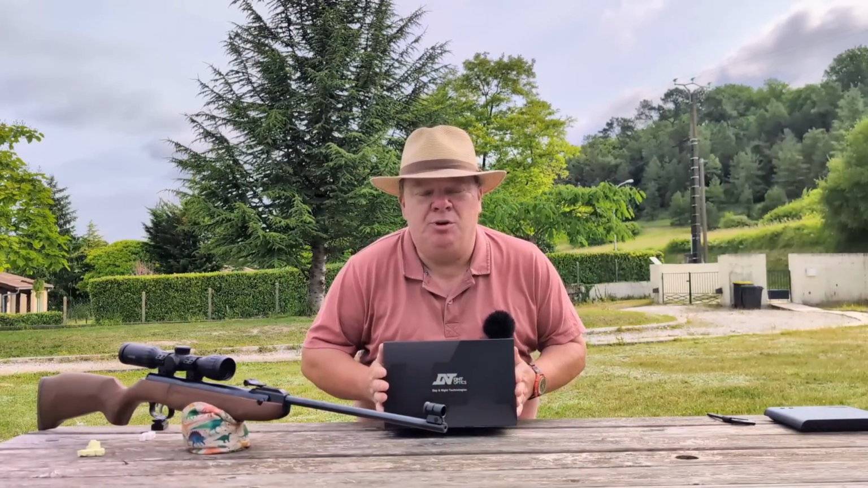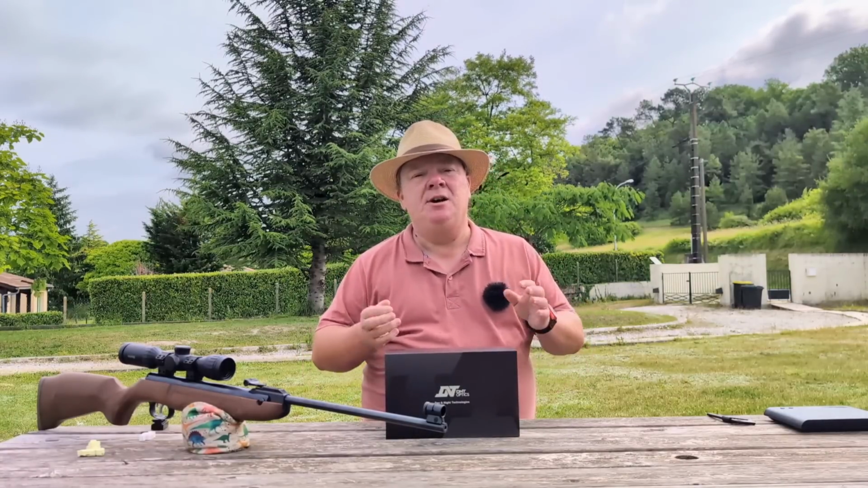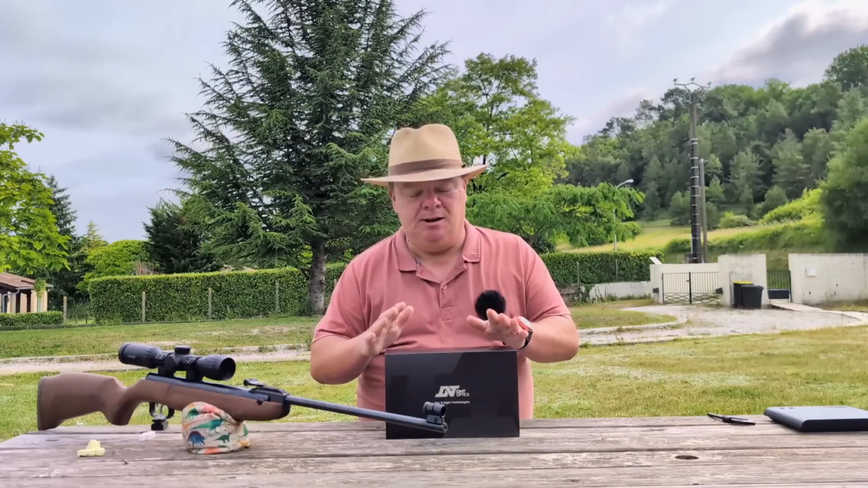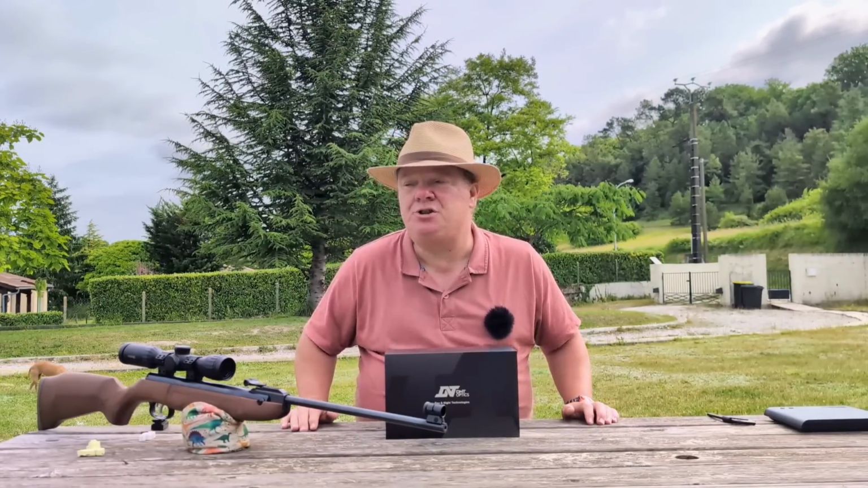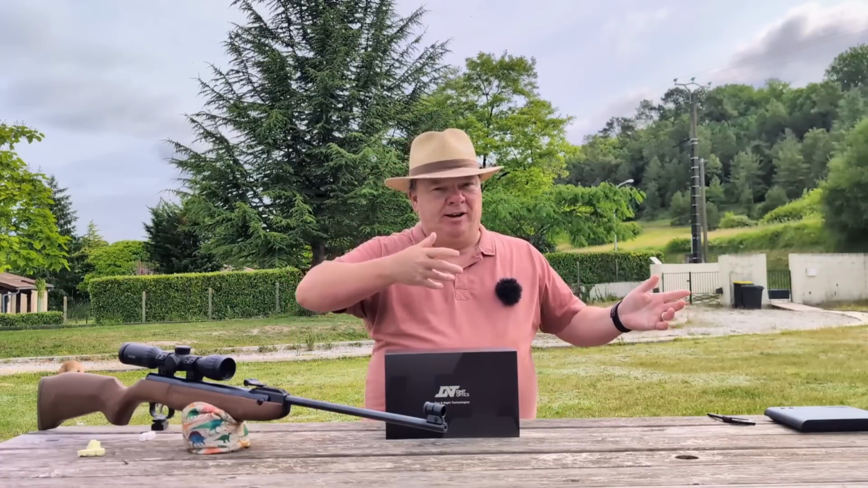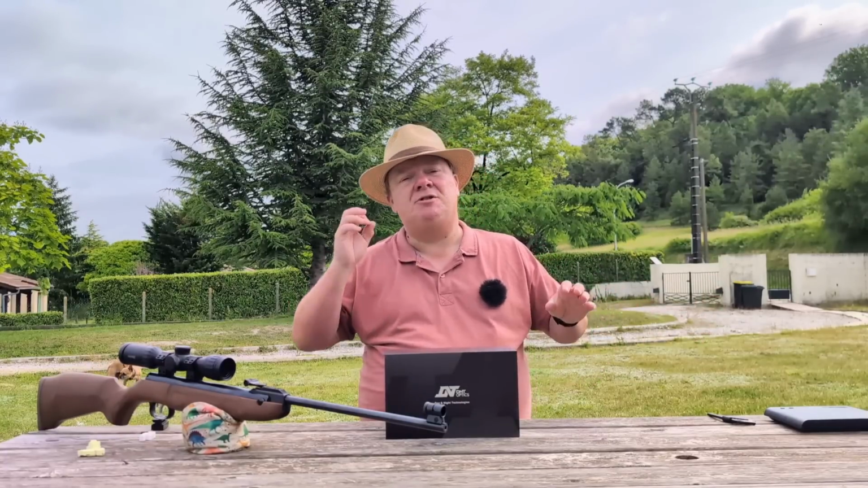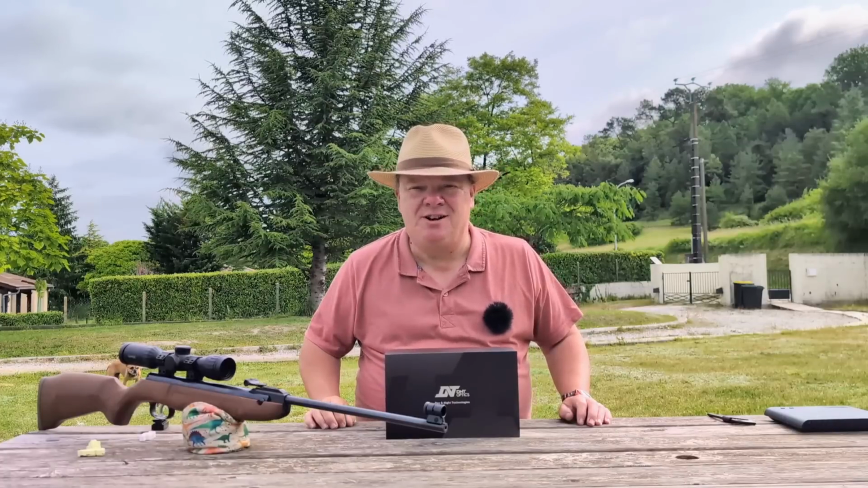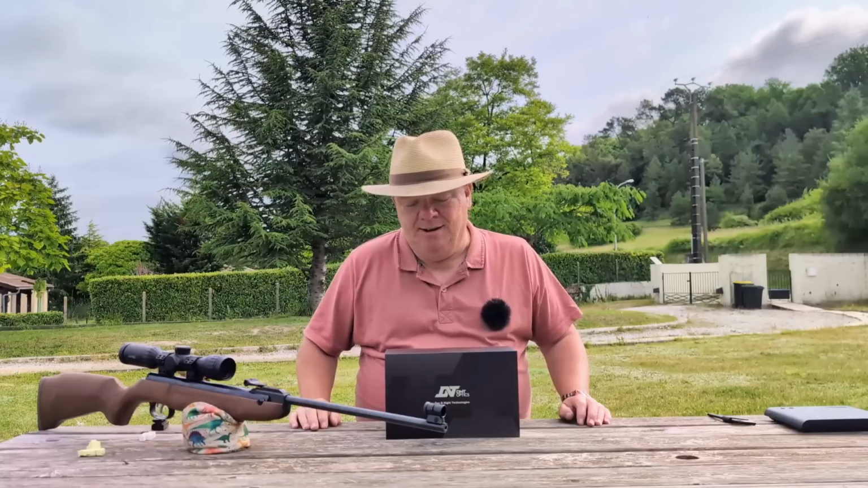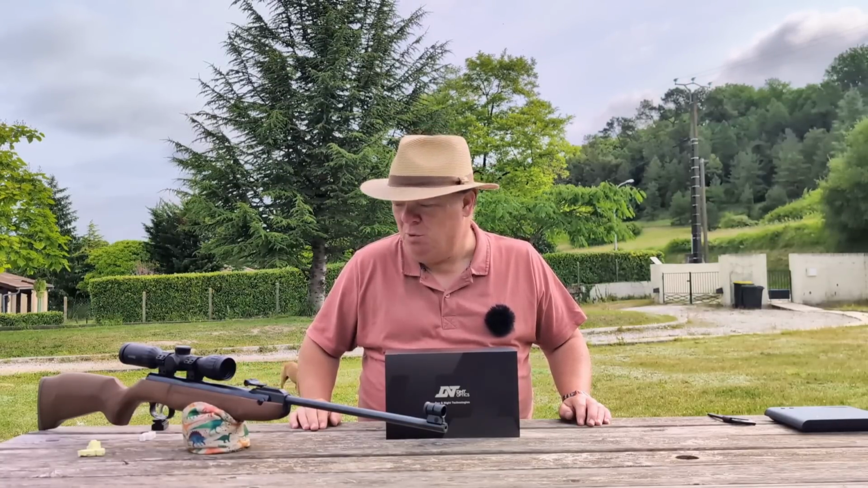And I put this thermal unit on my Reximex Meta Plus. The problem is my Reximex Meta Plus weighs approximately the same as a small church. It's great off of a bench, and it's got that little monopod thing at the back there and the bipod at the front, so for precision shooting it is perfect, but reacting to small moving targets, not so great. So I thought, well, what can I do about that? What can I do about that?